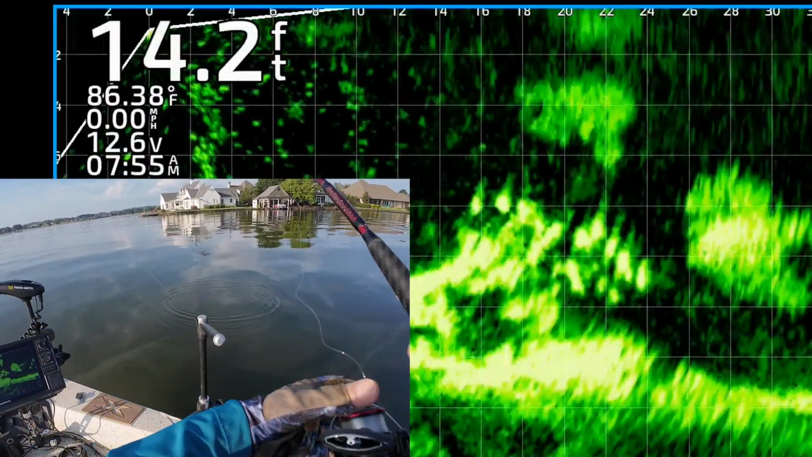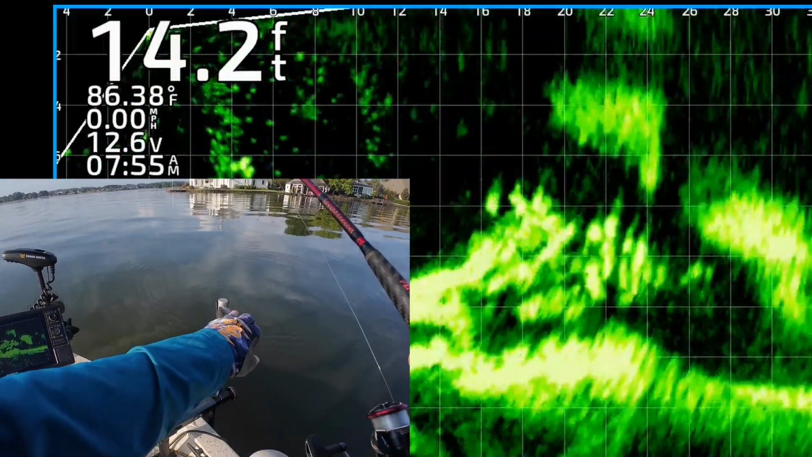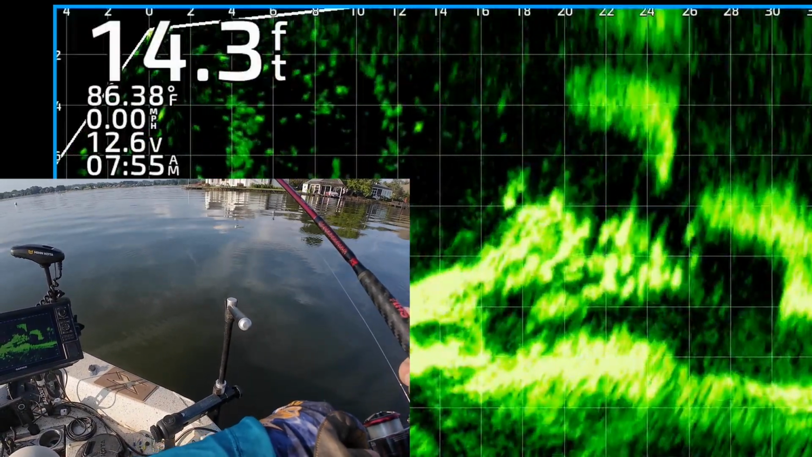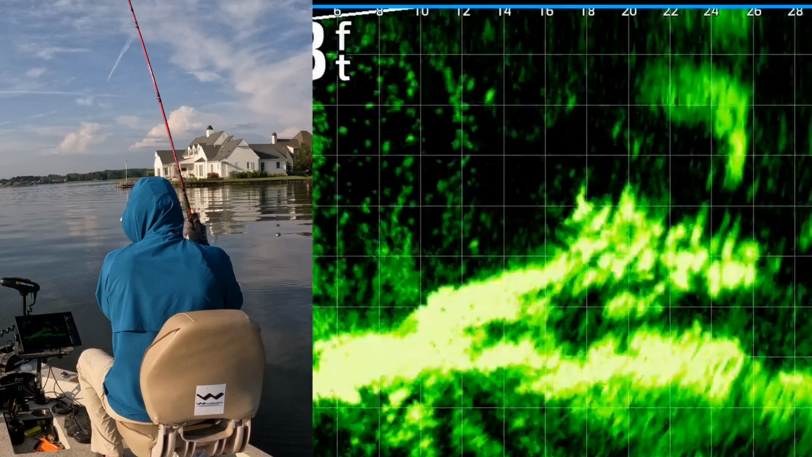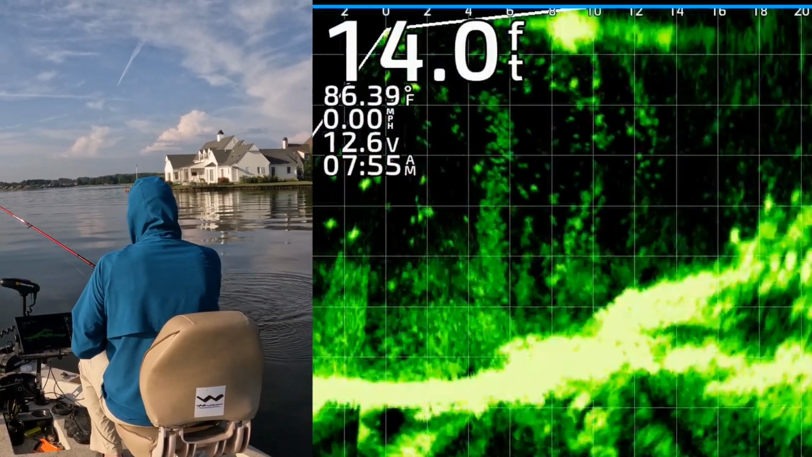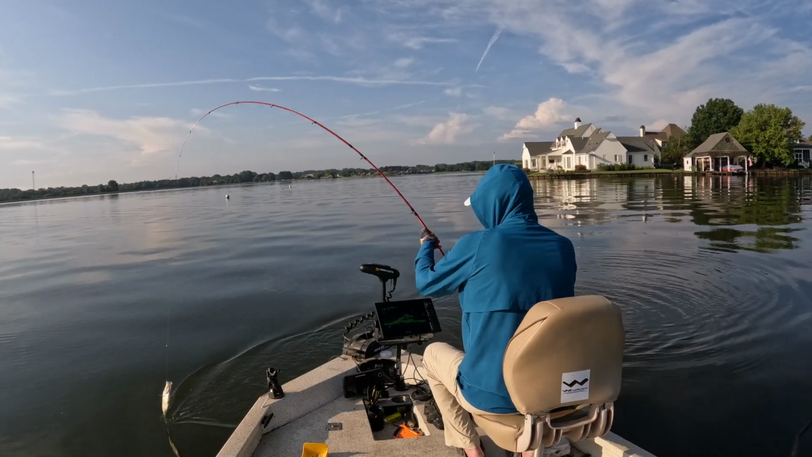Okay, there's a nice looking group of fish on that brush pile. And my jig and weight are right there. One of them's about to hit it. Got that one. He came up and nabbed it. Right off the top of that, man. Get up here, dude. You going in the boat.